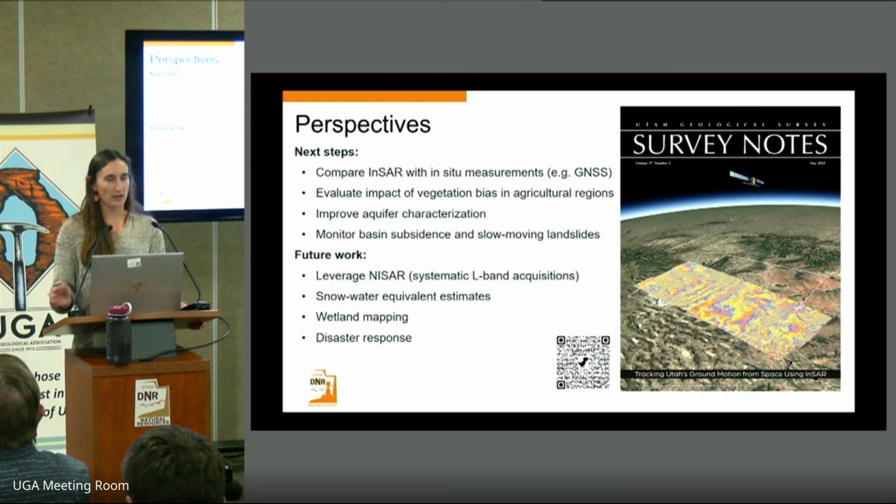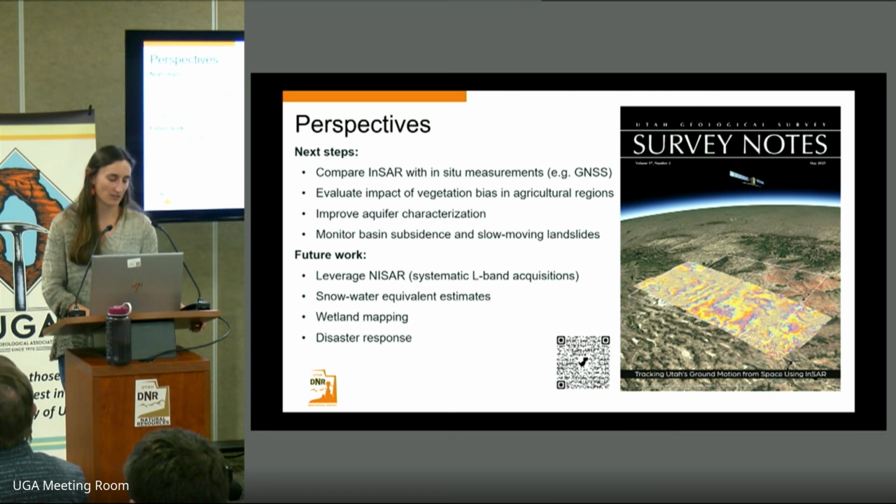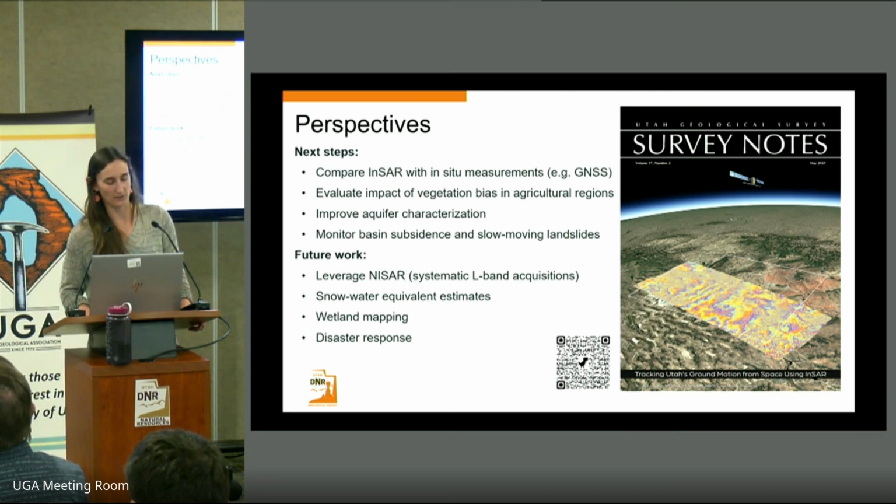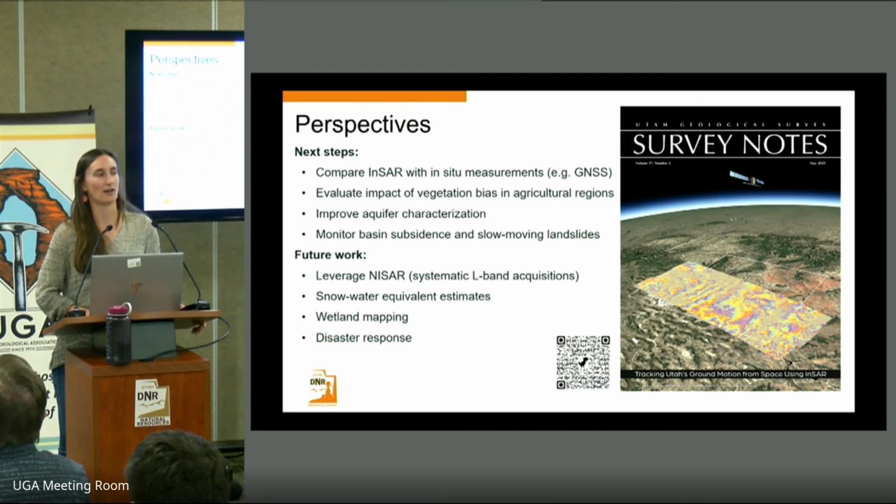So moving forward, we want to continue to validate these InSAR measurements with ground-based measurements from GNSS, improve our corrections of these measurements, and improve our aquifer characterization throughout the state by continuing to monitor basin subsidence, and also see how we can best integrate InSAR into our landslide monitoring. And then we have some future work that we'd like to focus on, particularly looking forward to the launch of NASA's and the Indian Space Agency's satellite NISAR, which should happen in the coming months.